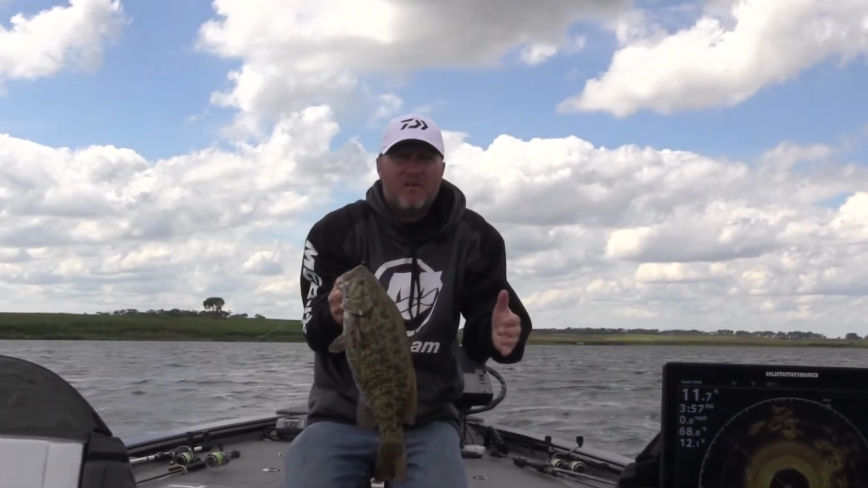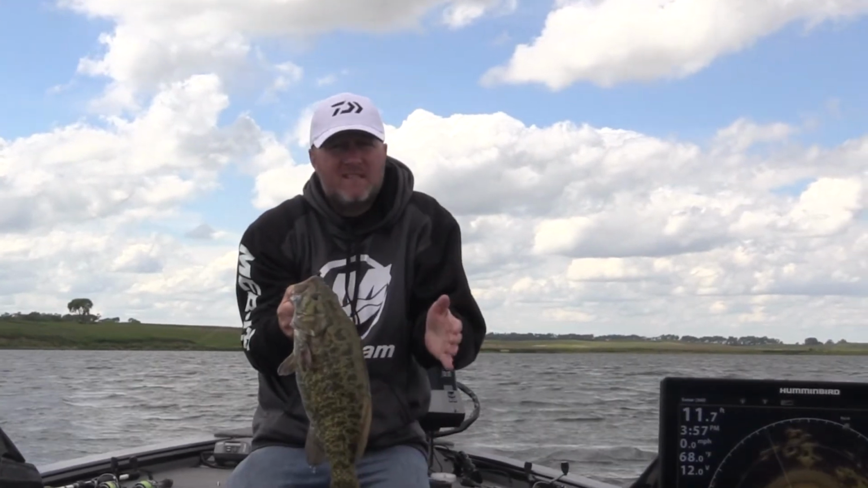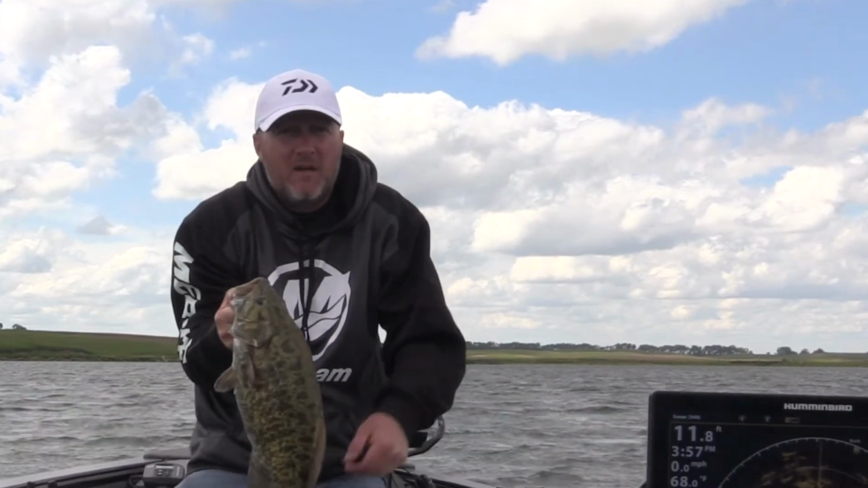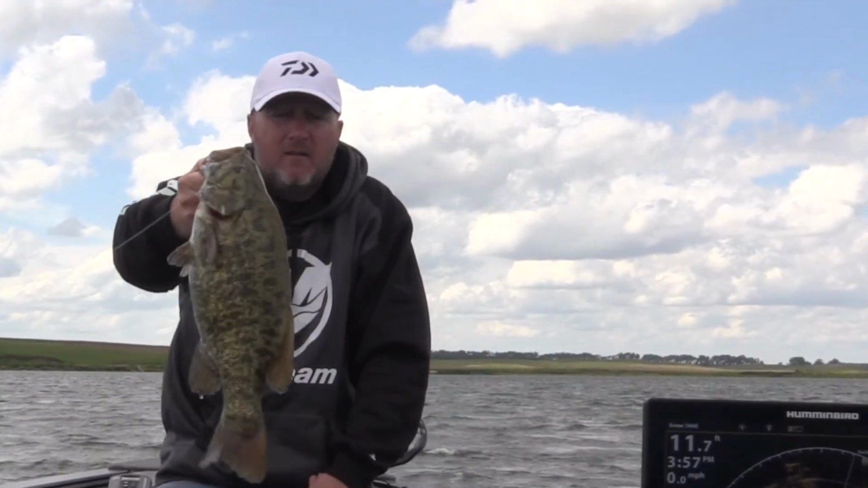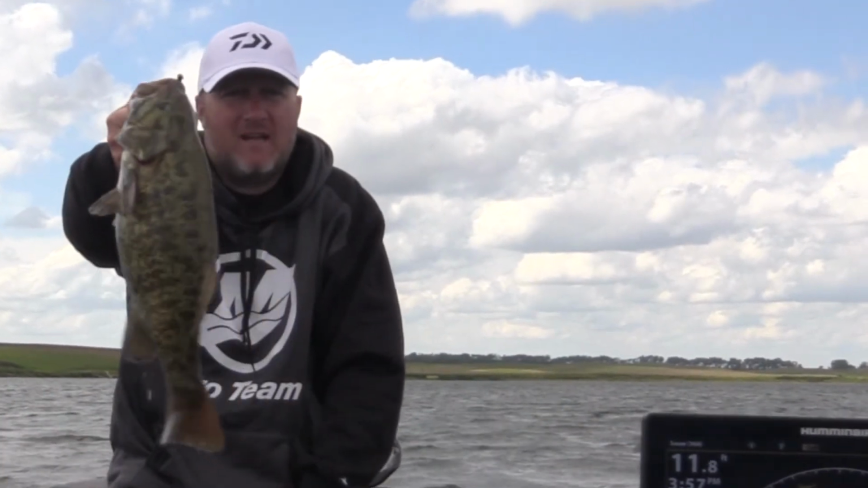Using the Mega to find the structure, marking it, swinging around with the 360 and pulling right up to it, and then hitting the spot lock on the Ultrex. 3 keys to success for big giant smallies.